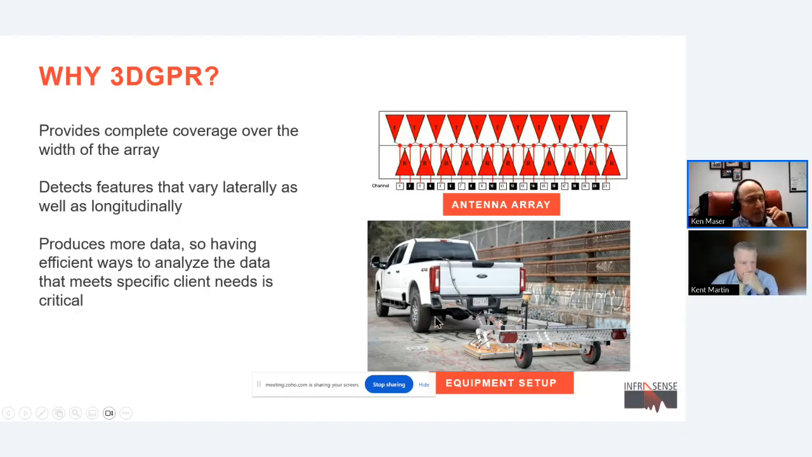So as I said, with this setup, we can detect features that vary laterally as well as longitudinally, such as dowels and void areas and rebar and things of that sort that cannot normally be picked up with a single or dual channel data. Of course, the consequence of this array is that we have much more data.